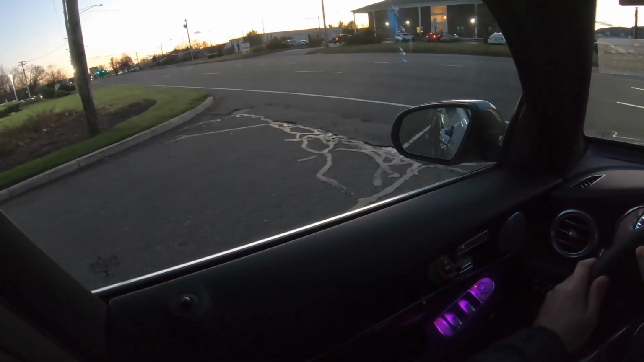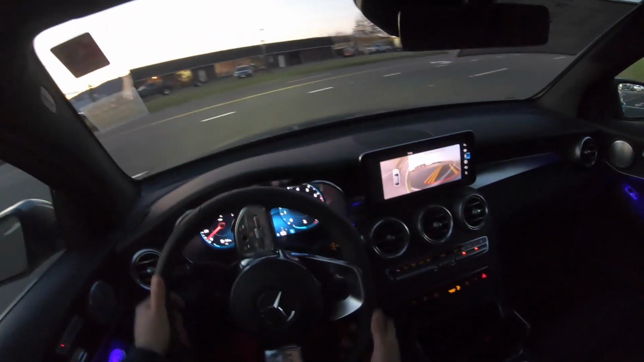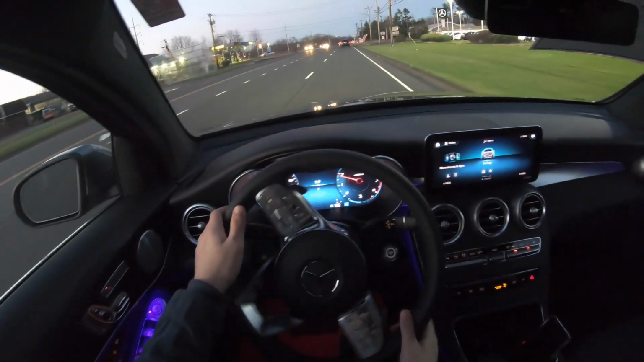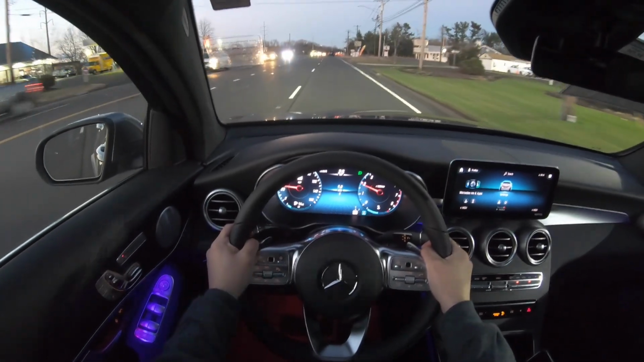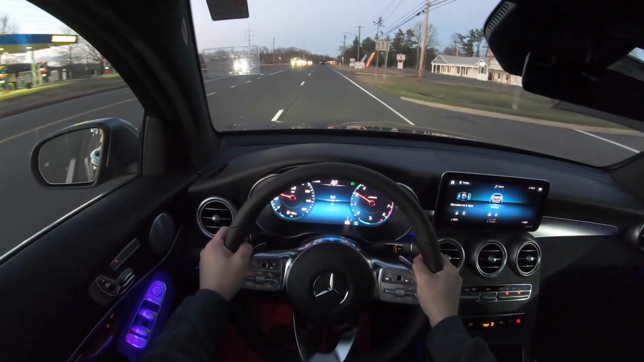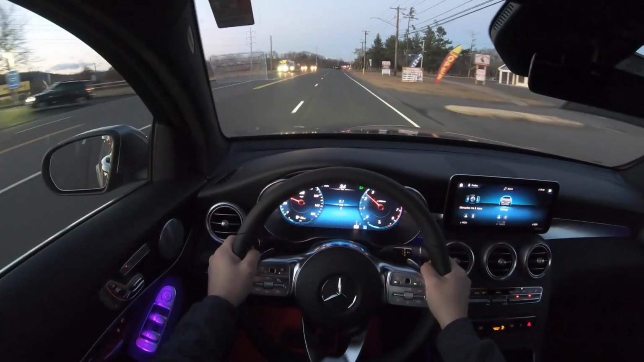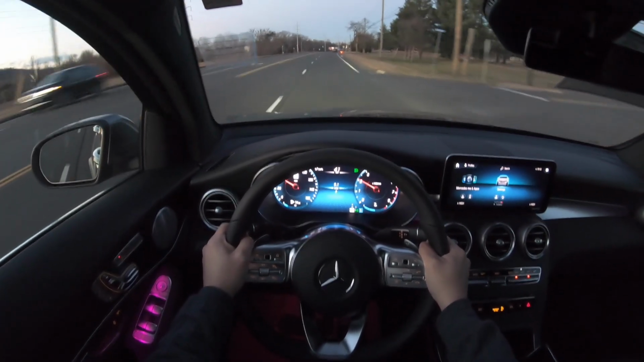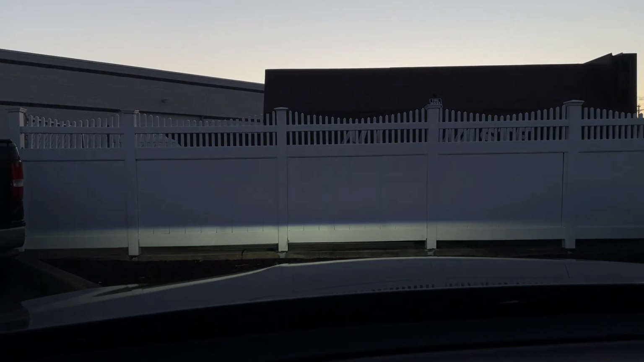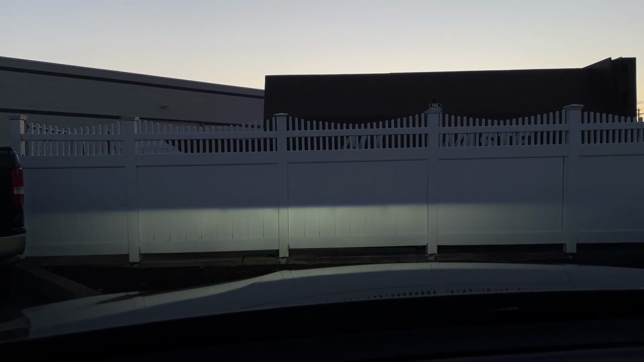So this one actually has the AMG line, or basically the AMG package, and it does have the multimedia package, and it does have the adaptive headlight package. Basically the headlights, they do a really cool animation.